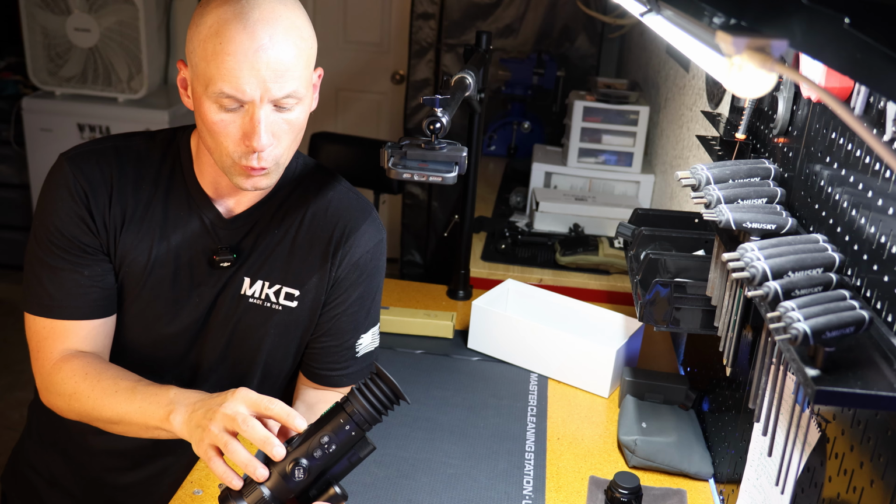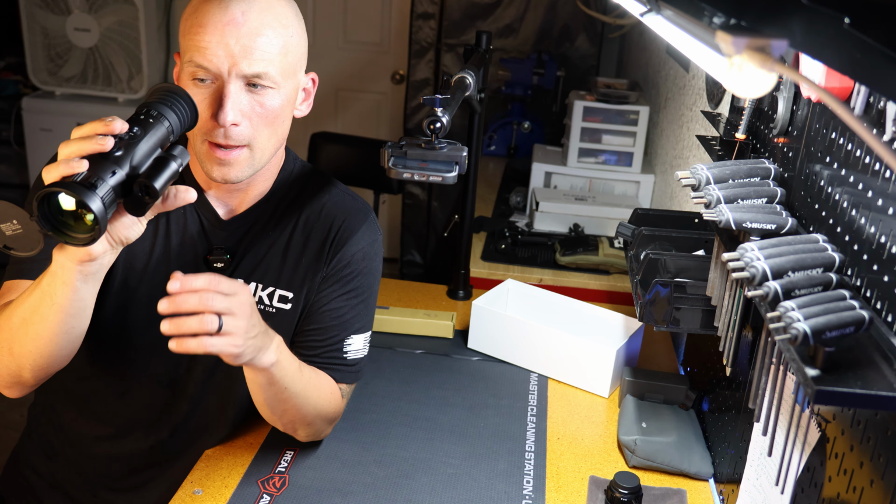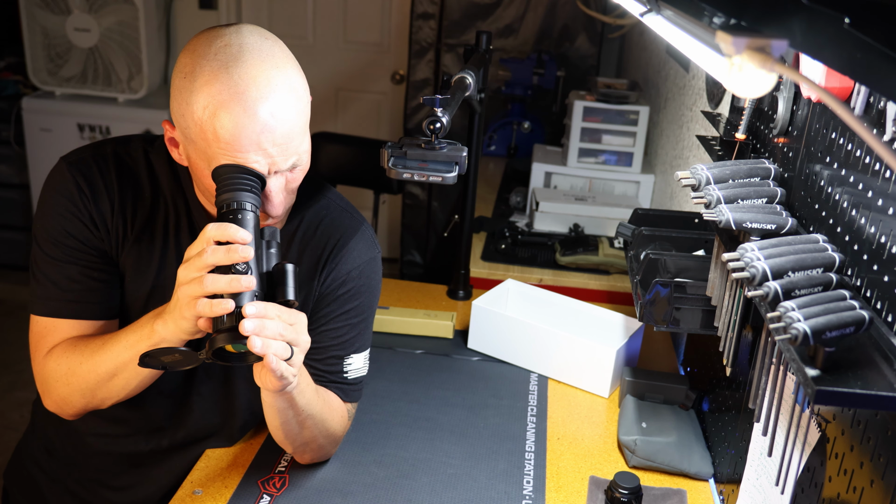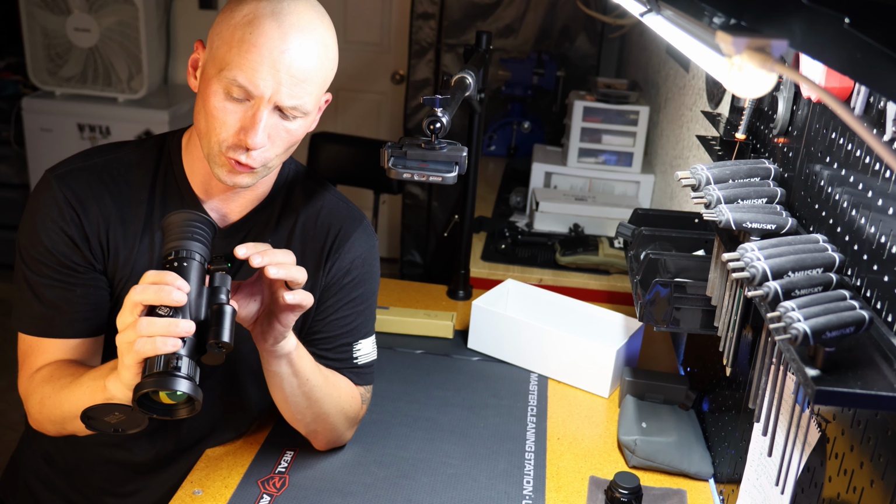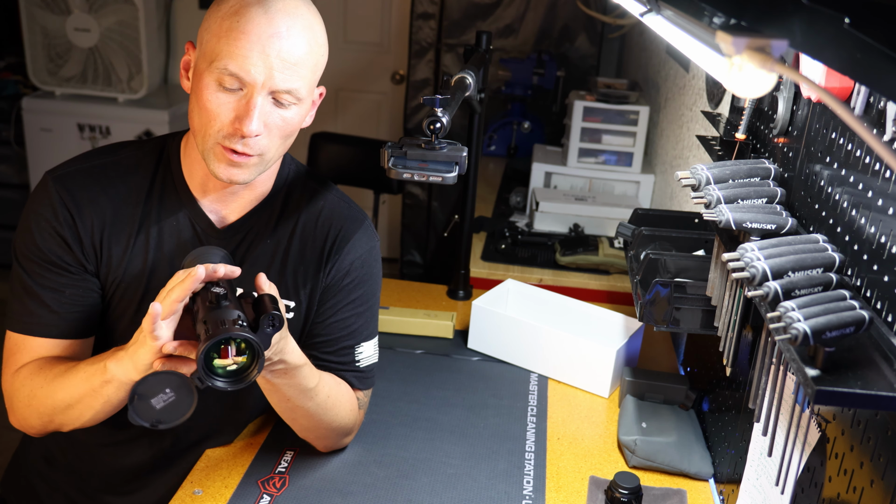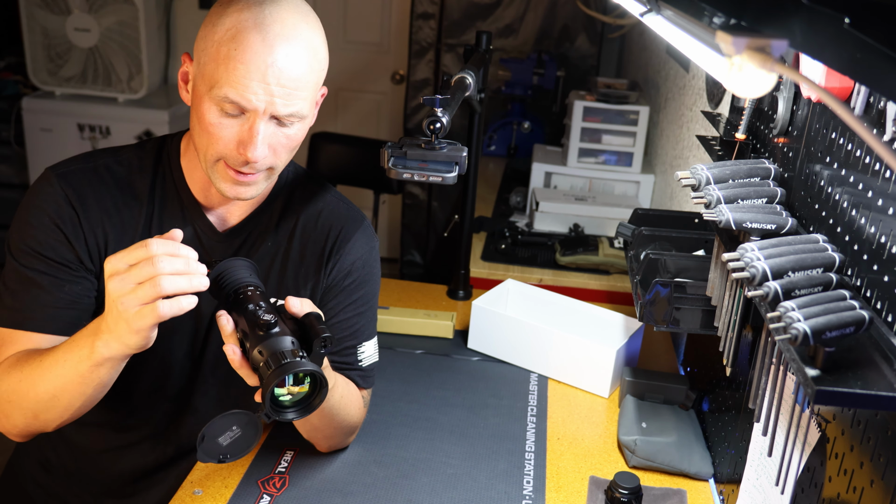I'm going to boot it up here. And also, what I like is, as I'm looking through it, that display screen is very large and closer to where you're looking versus some of the other ones. The display screen on those just felt like it was super far away.